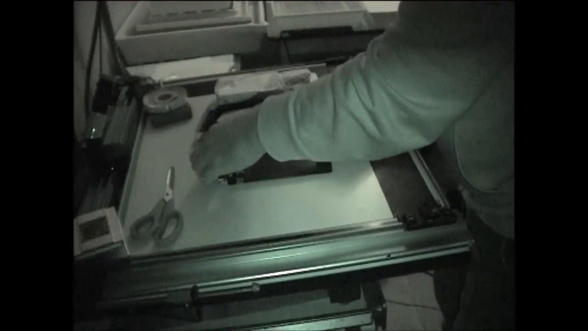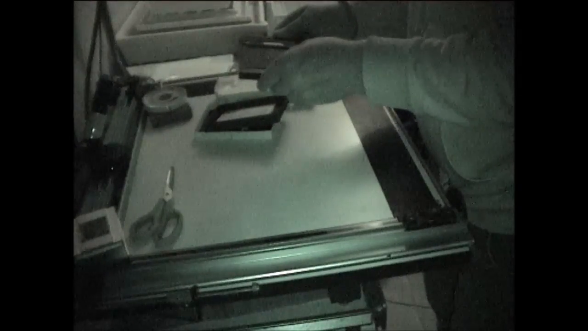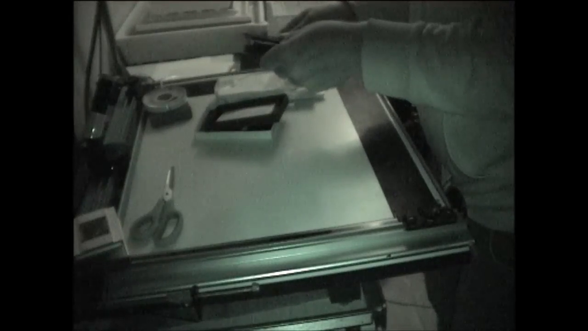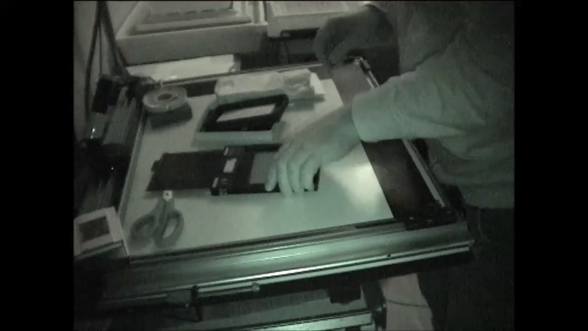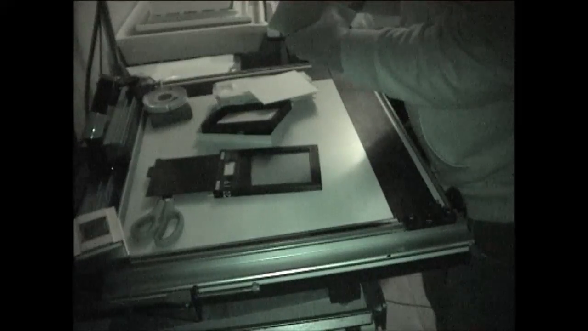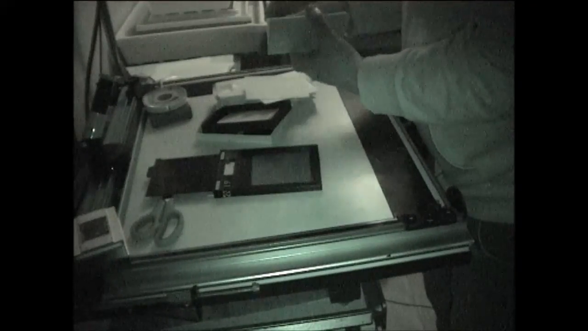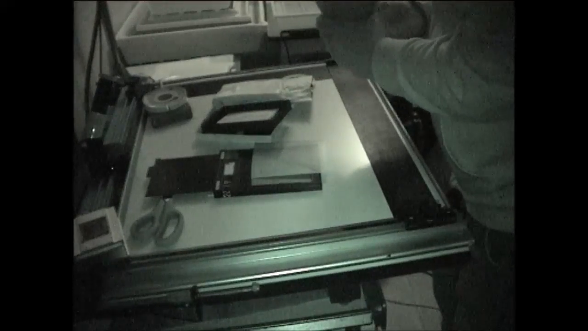Slide shut. So the slide hasn't shut. That's because that isn't in properly. There it is now. There we go. And we can flip it over, pull out and do the other side. I'm not convinced that's the emulsion side. We will look closely in a minute.